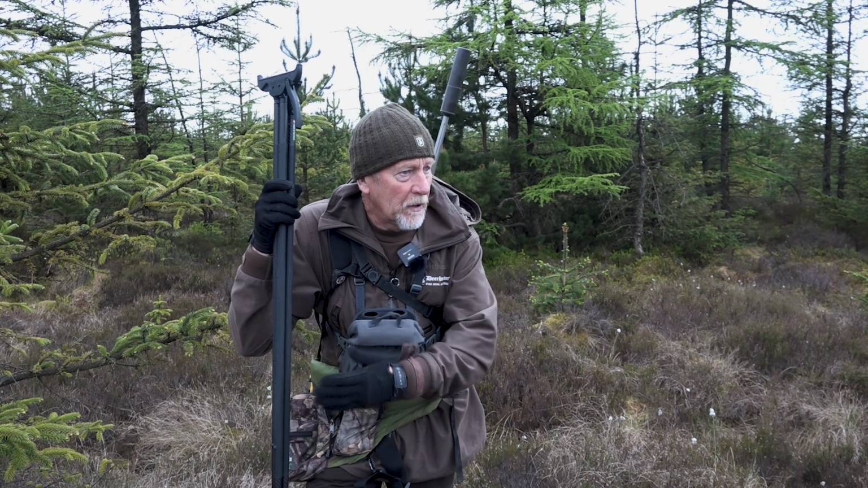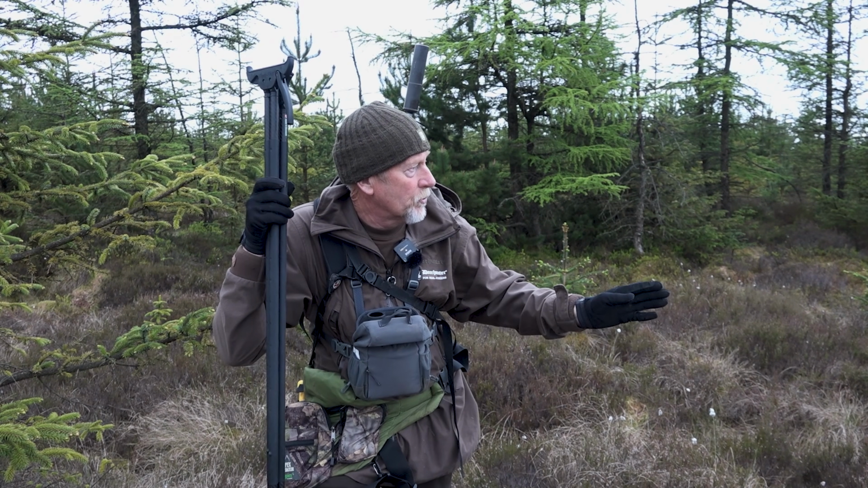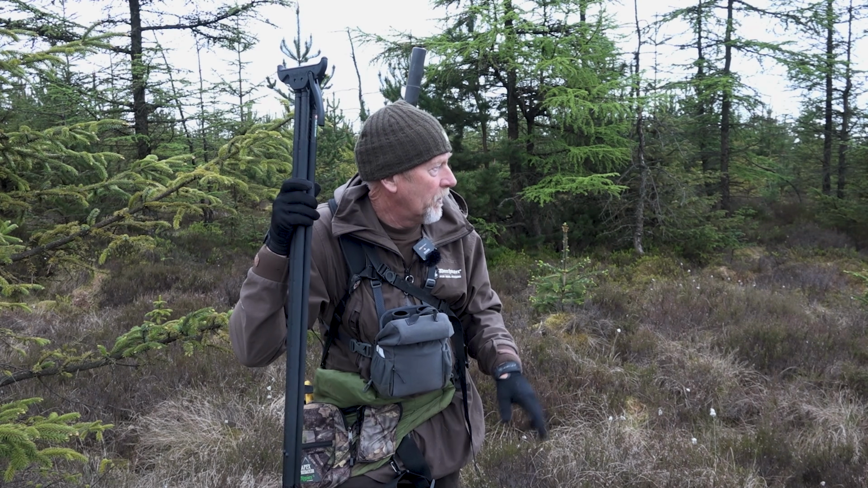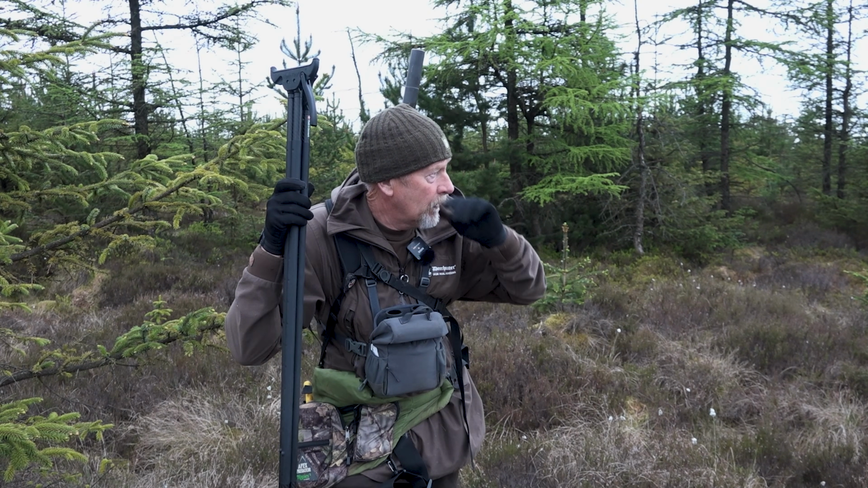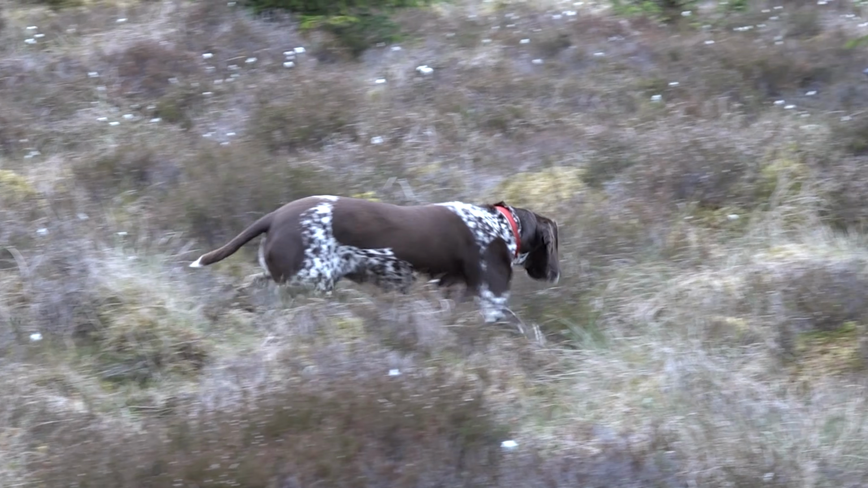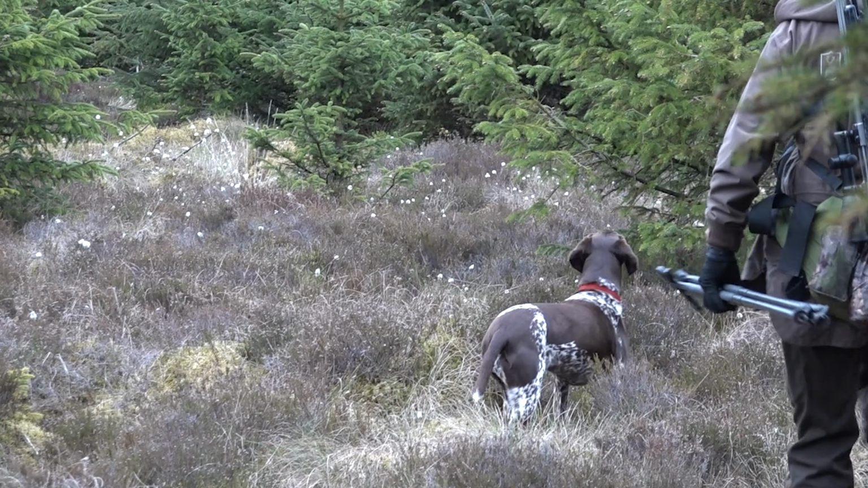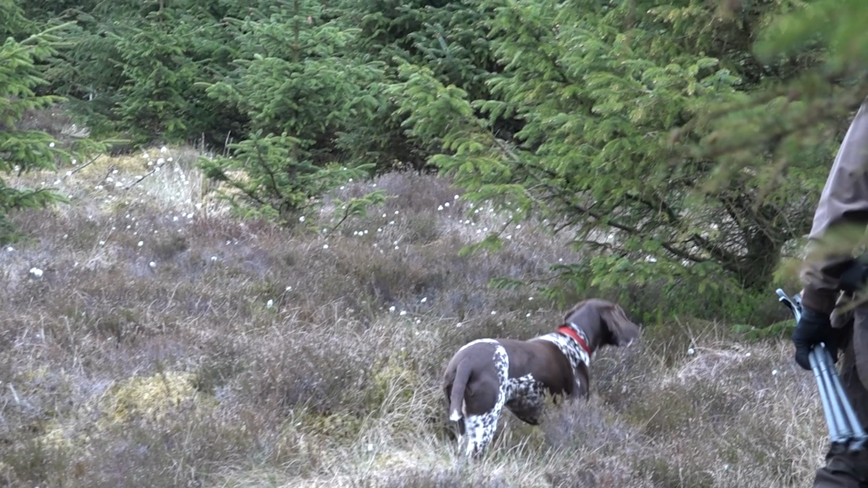So we've basically done a big loop round. We're now actually working back towards the car. For the first time we've got the wind, so this is where she comes into play. So I'm just letting her work in front of me on here. The moment she picks any indication of deer up, then hopefully we'll find one. We've got a chance if it's the right sex, but that's the plan.